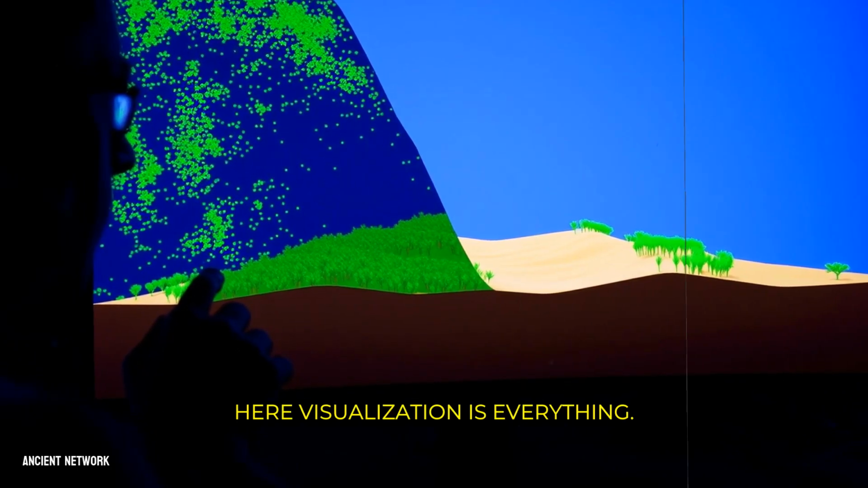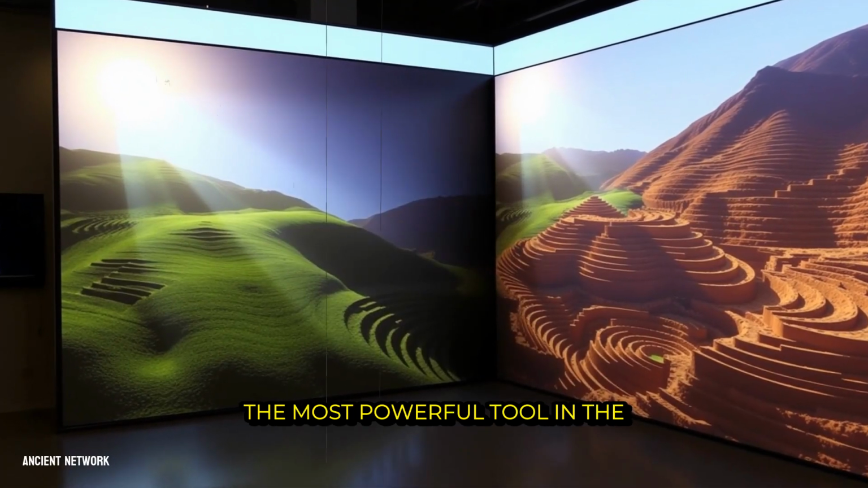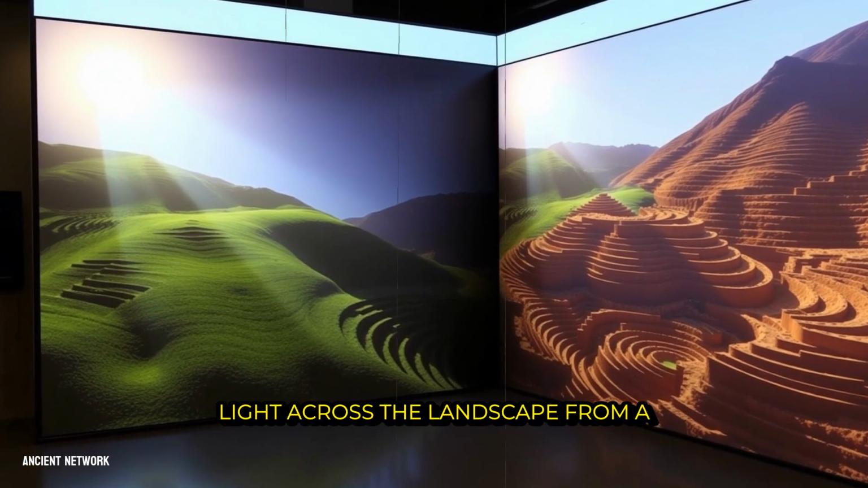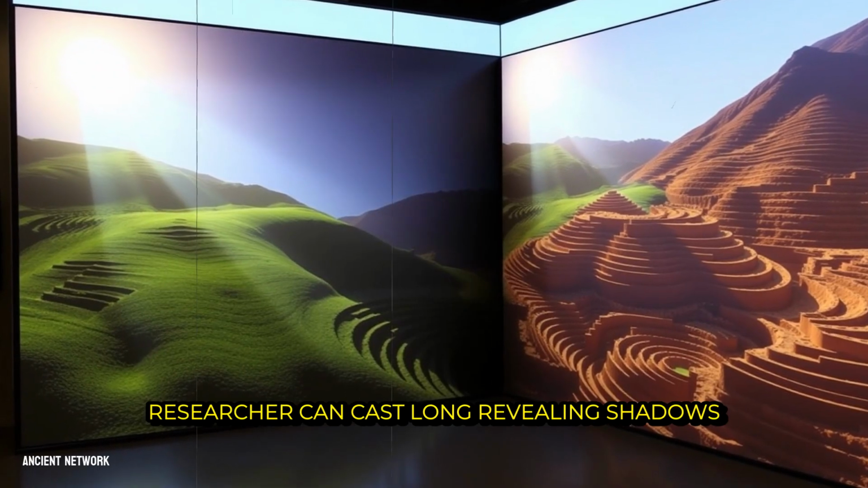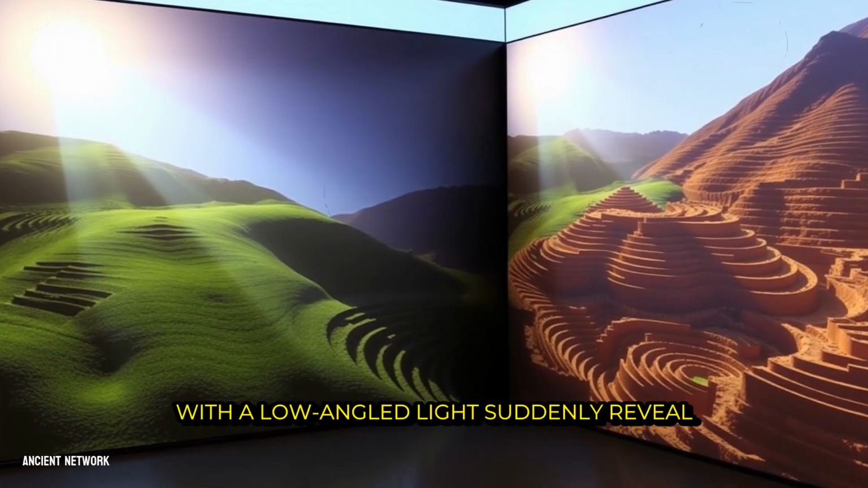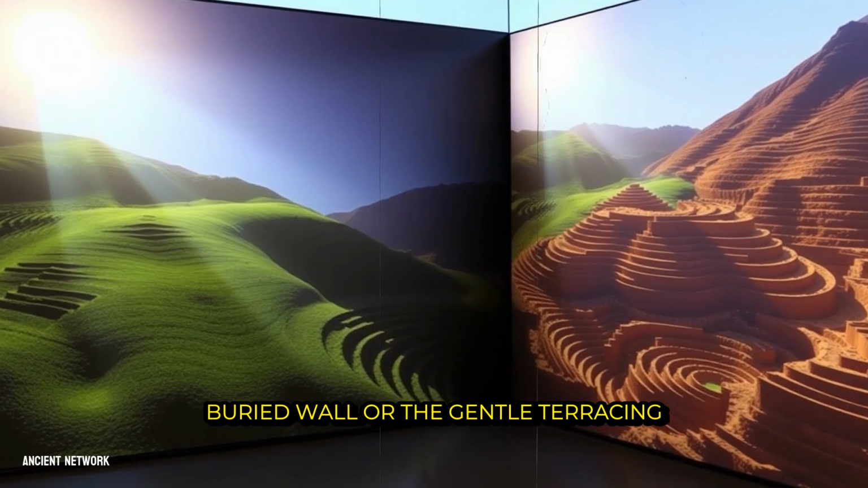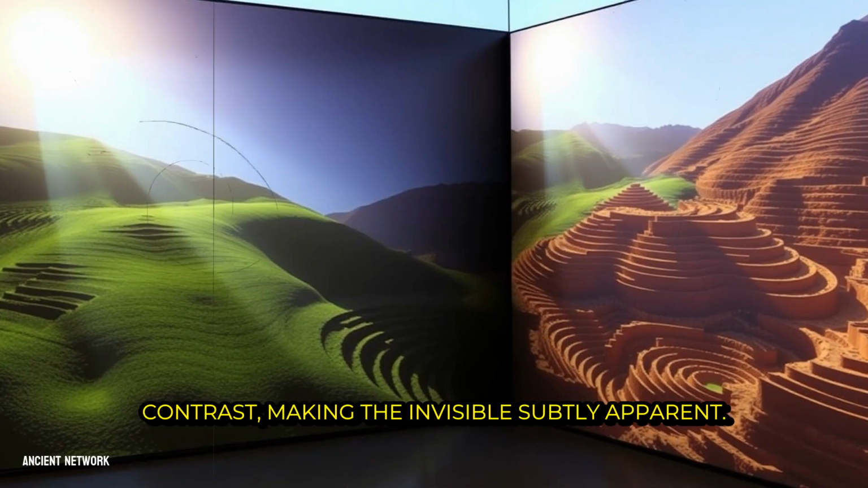Here, visualization is everything. A technique called hill shading is perhaps the most powerful tool in the digital kit. It works by simulating the sun's light across the landscape from a chosen angle. By adjusting this virtual sun, a researcher can cast long, revealing shadows. A slope that appears perfectly smooth under a high noon sun might, with a low-angled light, suddenly reveal the faint, straight ridge of a buried wall or the gentle terracing of an agricultural field. It is a revelation born from contrast, making the invisible subtly apparent.